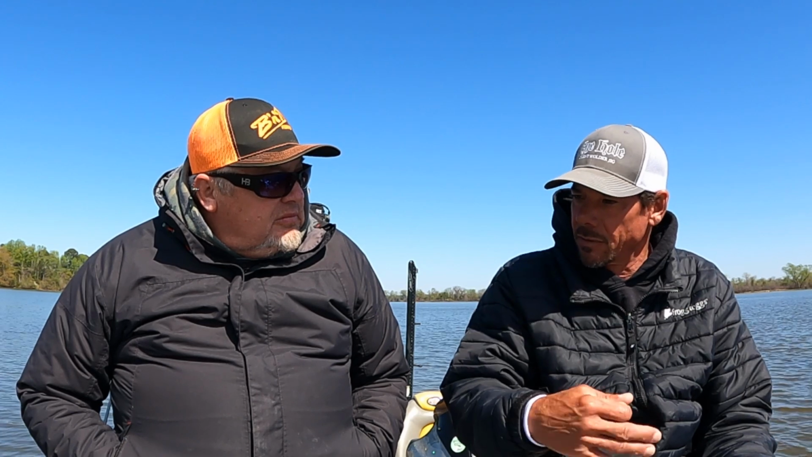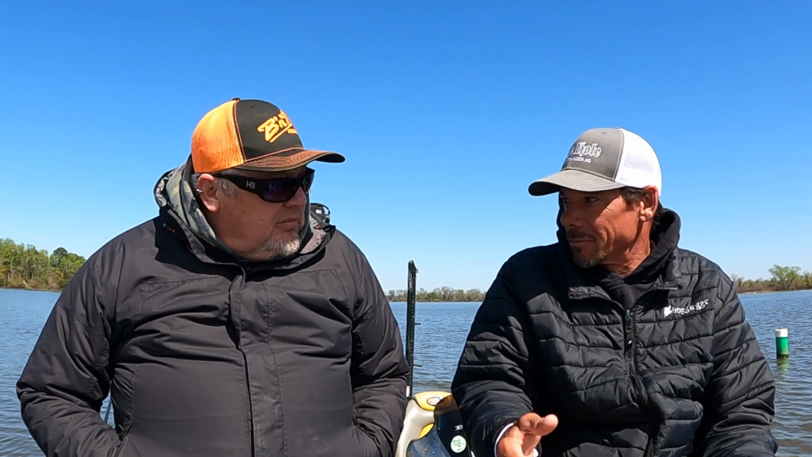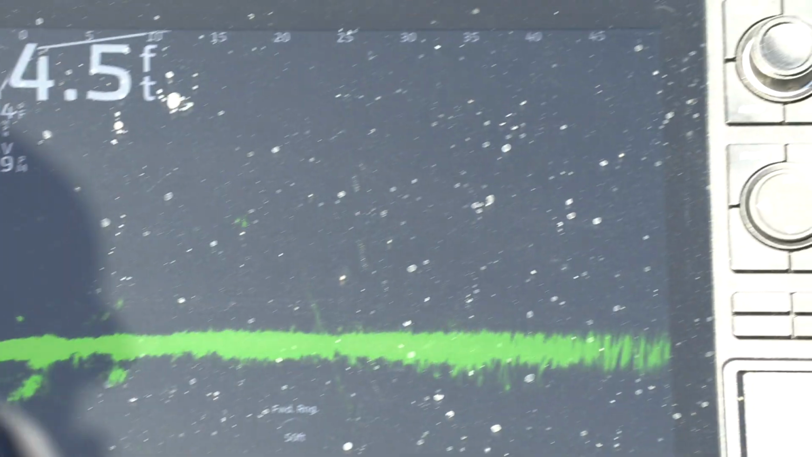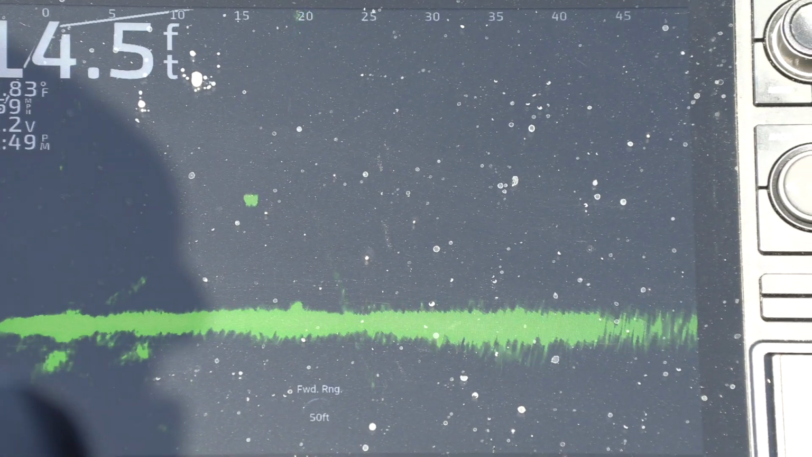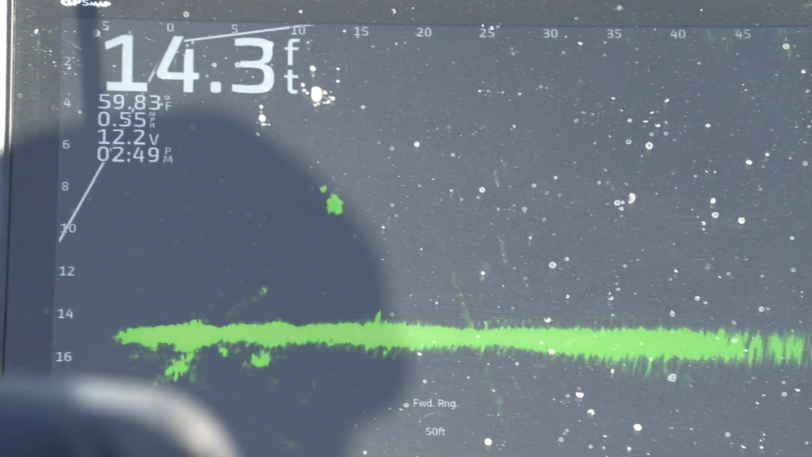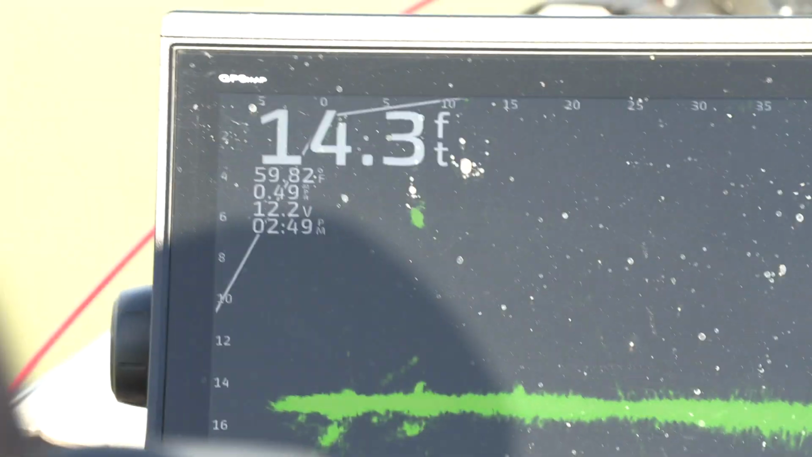So one of the biggest keys for anybody, whether you're using LiveScope or you're just putting out a marker and throwing, once you get a steady retrieve, keep that steady retrieve. I know a lot of people like to bob them and stuff, but the screen has showed us that that is not the key to success. You want that steady retrieve. Some of them will chase it, won't hit, but some of them are going to hit it. Absolutely. Some of them are going to chase it, some of them are not.